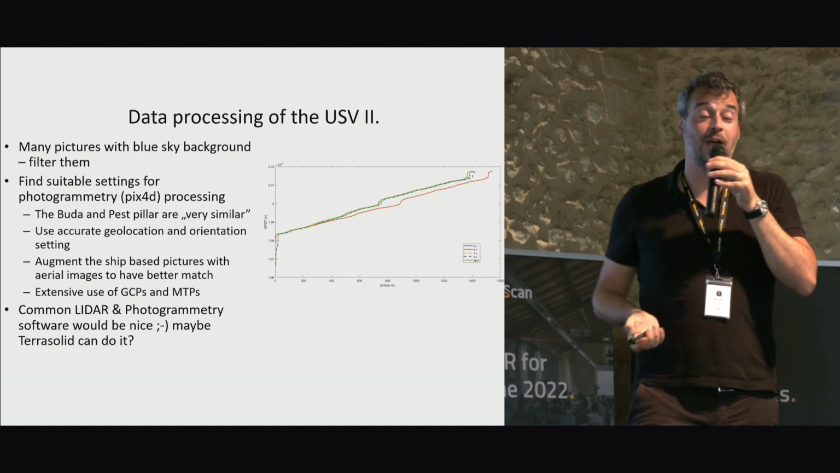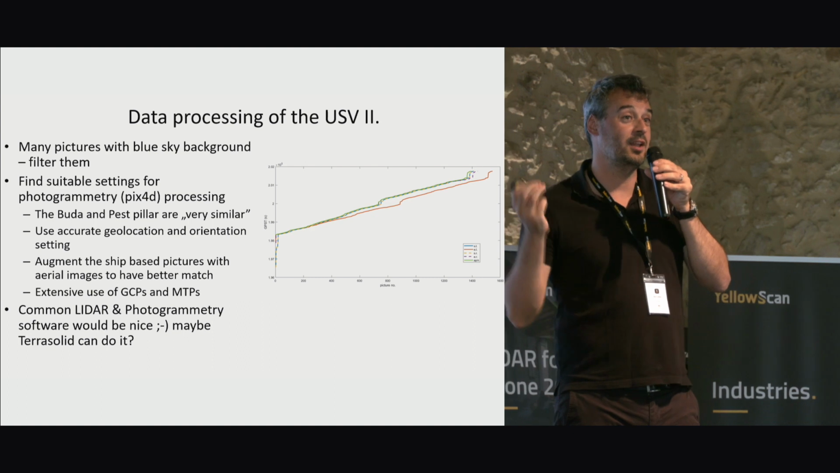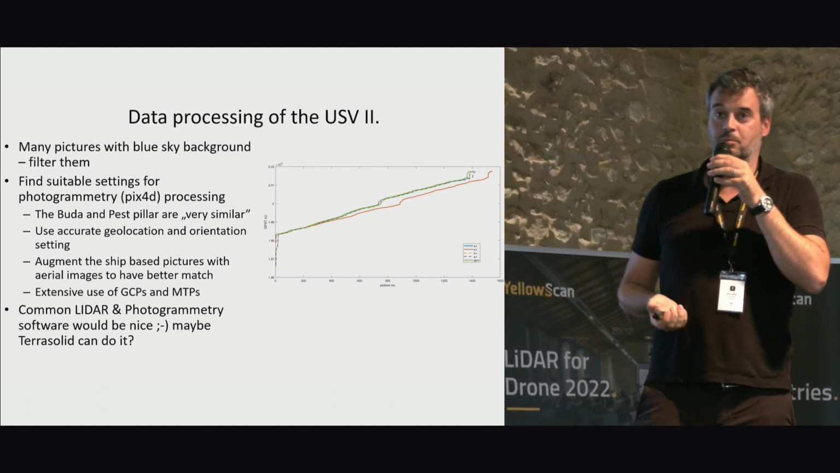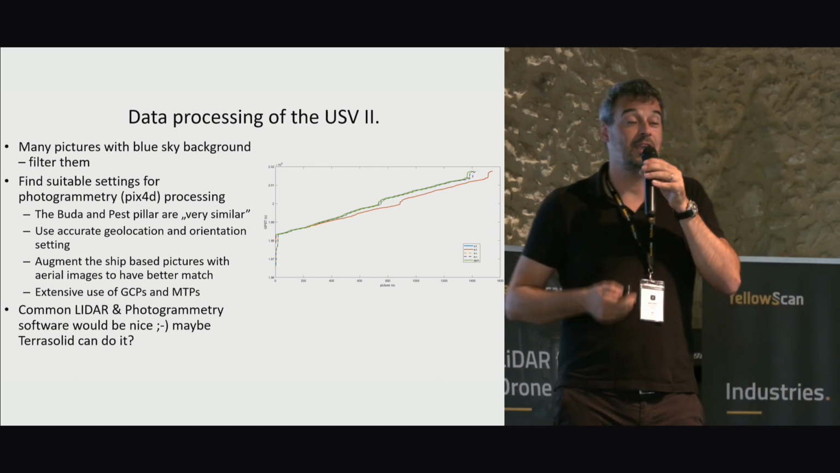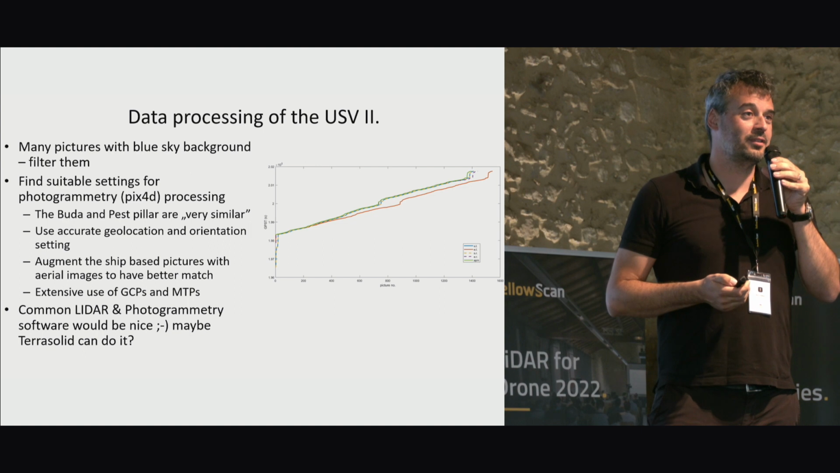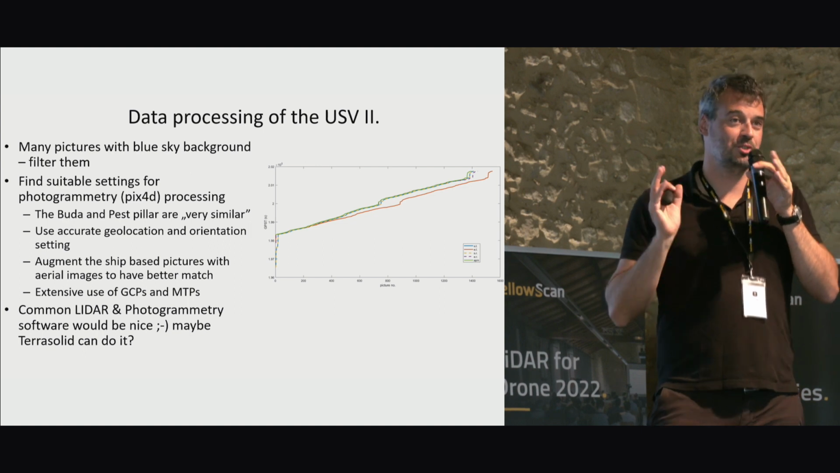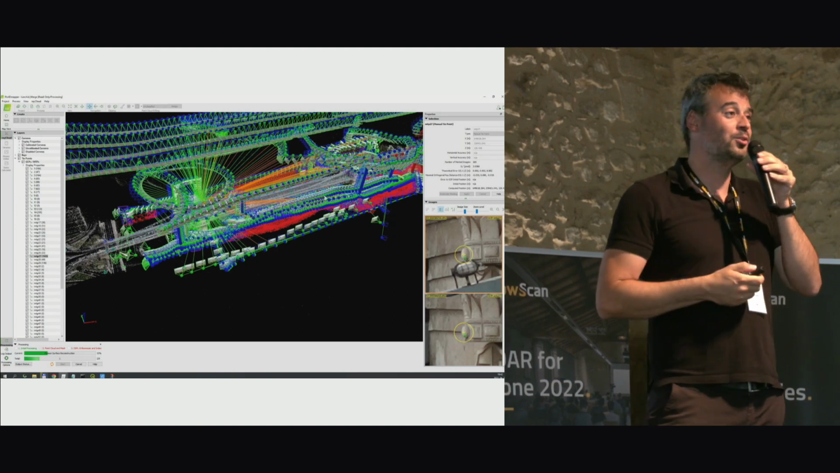And what would be even nicer is if we would also use the LiDAR solution in the photogrammetry process. I don't know if TerraSolid can already do it, but we were hoping that there is some software in which you just throw everything in and then it could do a nice job.